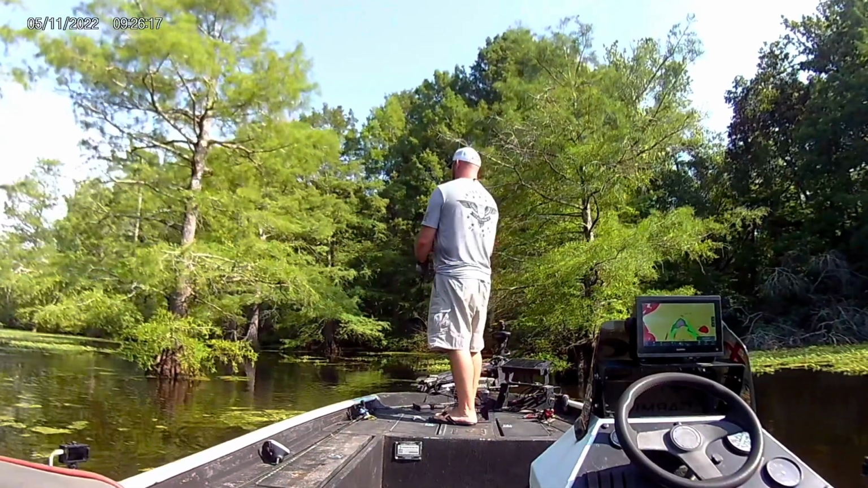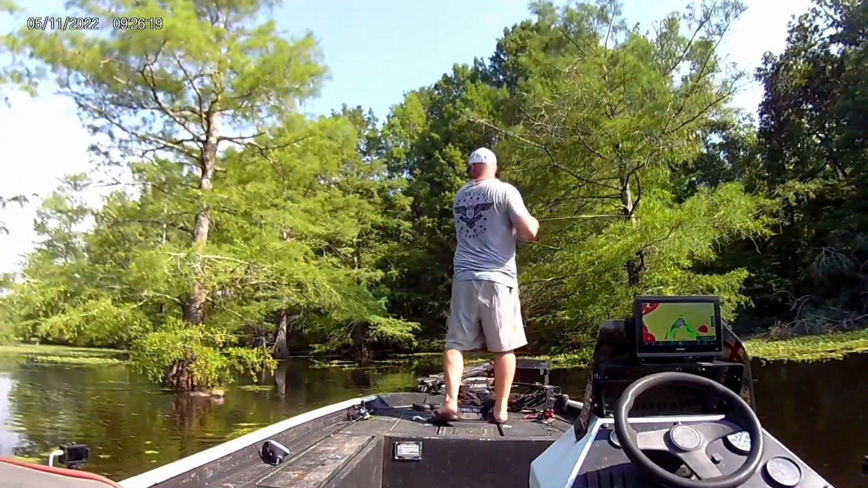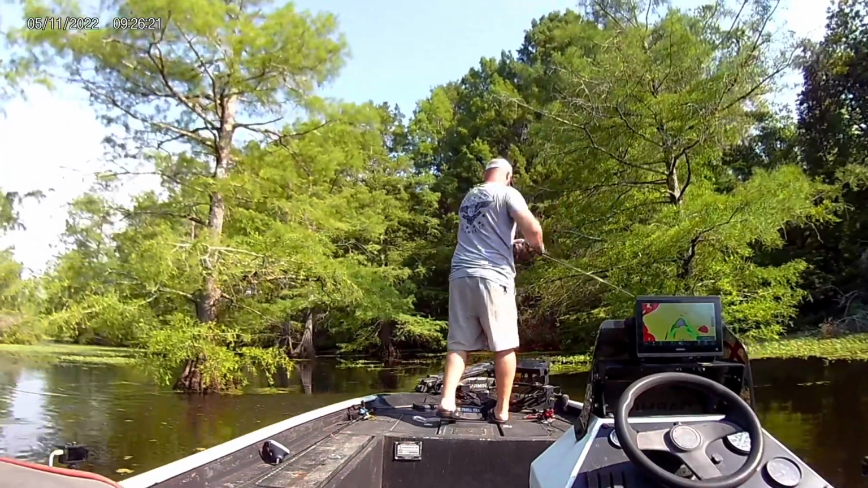I throwed it on the right side of the tree, didn't catch him. Throw it back on the left side of the tree. Pop that head, baby. That's what I'm talking about.